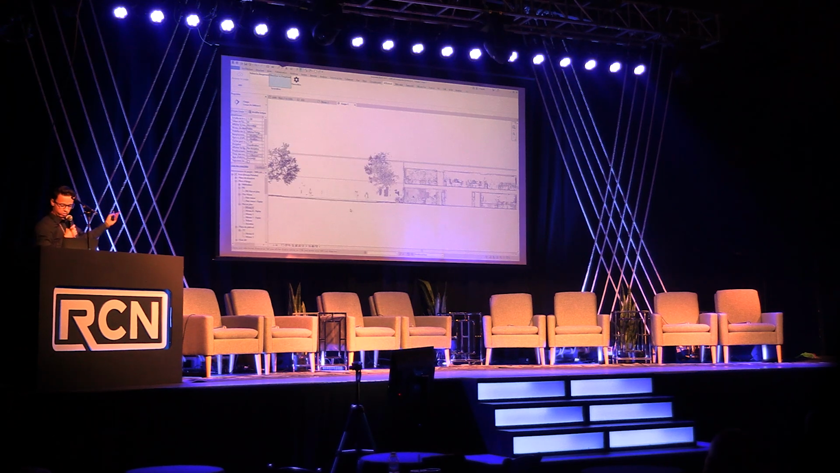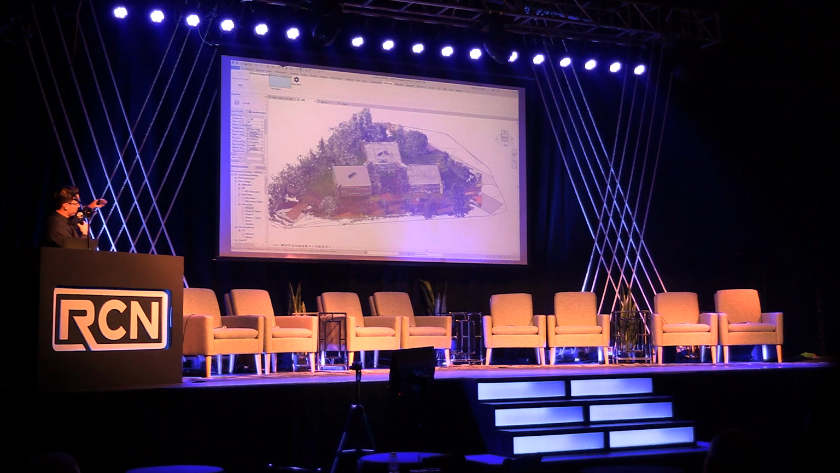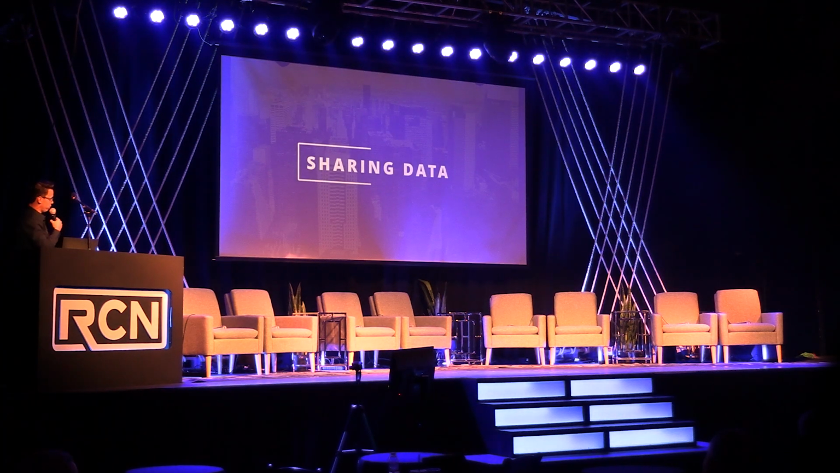And also the point clouds are visible in the section. And also you have the new streaming of the point clouds. Basically, everything that you were able to do with Revit before.